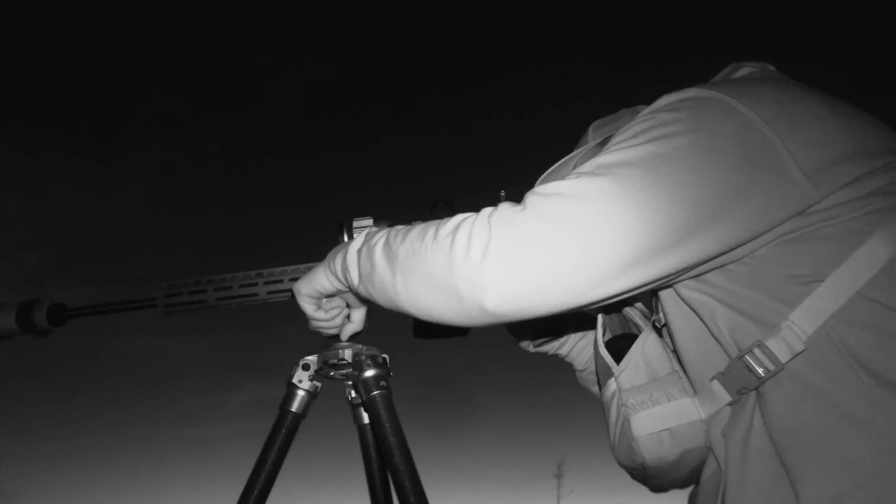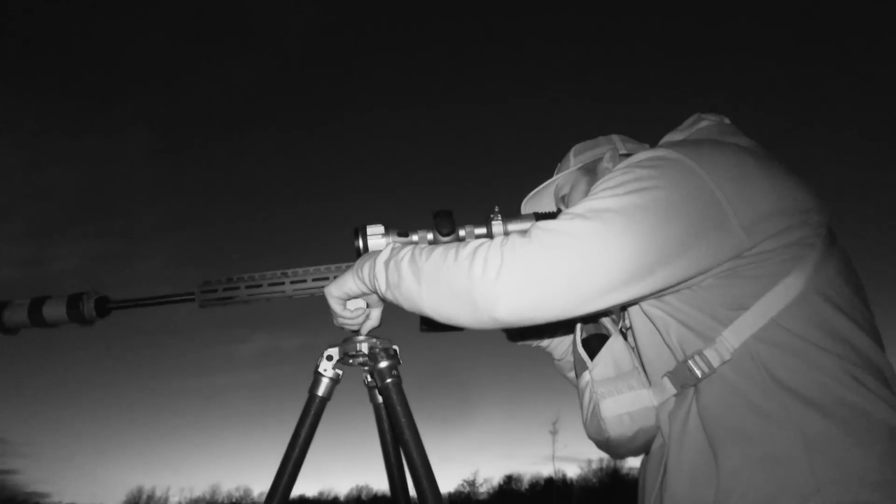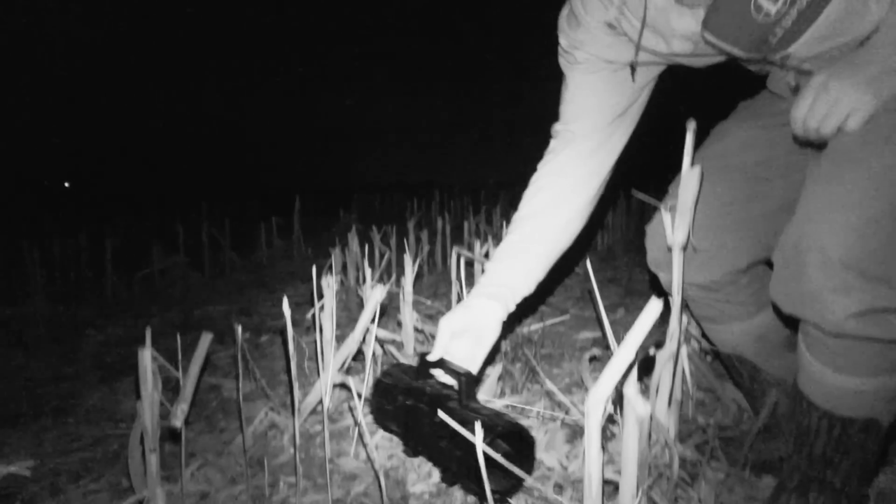That moon's starting to come up, so we wanted to switch over, get more back cover, and that could have been part of our issues in those last few sets. You know, we were more out in the open on those last few sets. The moon's starting to come up. We talked about it earlier in the night, so we're gonna switch back to what we talked about, get some back cover, and try and round out the last few sets of the night.